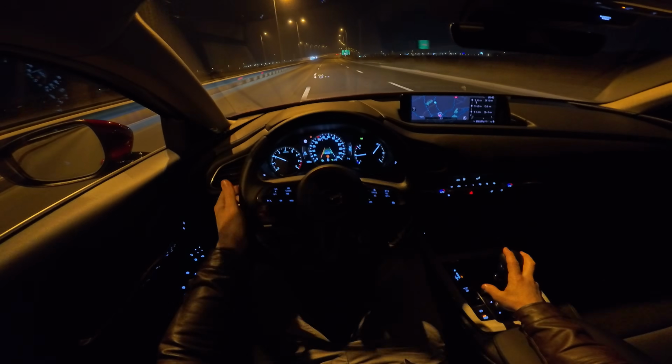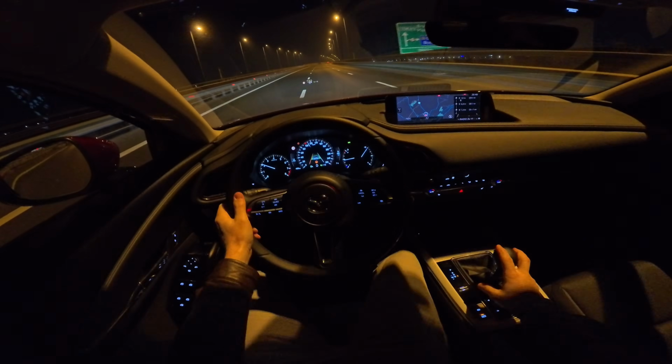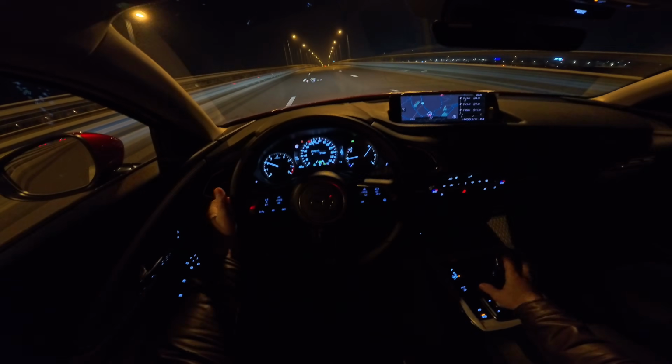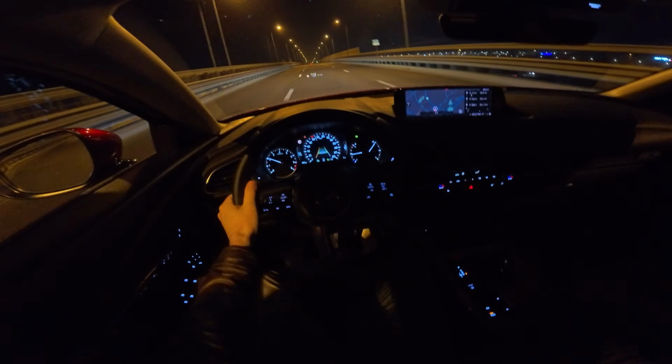So you can see if you go outside, it will warn you that you go outside the lanes. It will vibrate a little bit and it will push you back between the lanes. So this is a super useful feature. Even though it doesn't have that autopilot, it's a great feature, and I noticed that it's incredibly